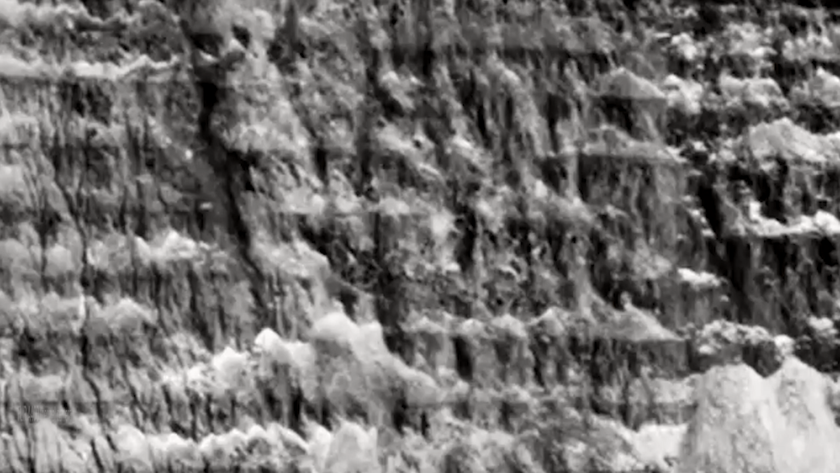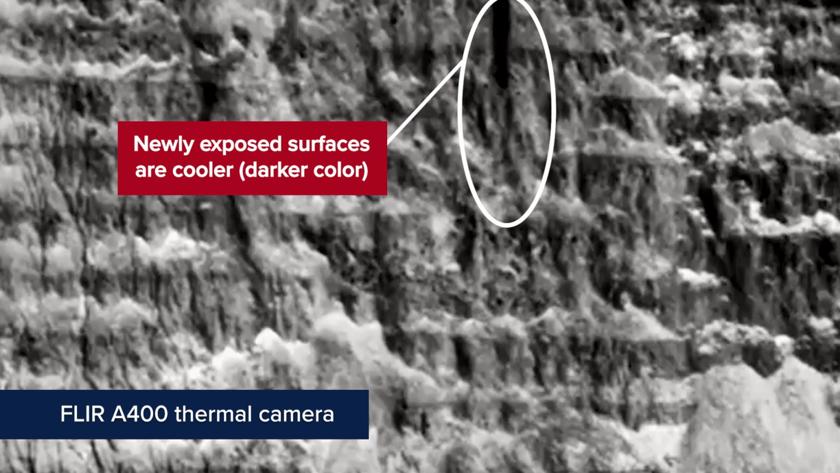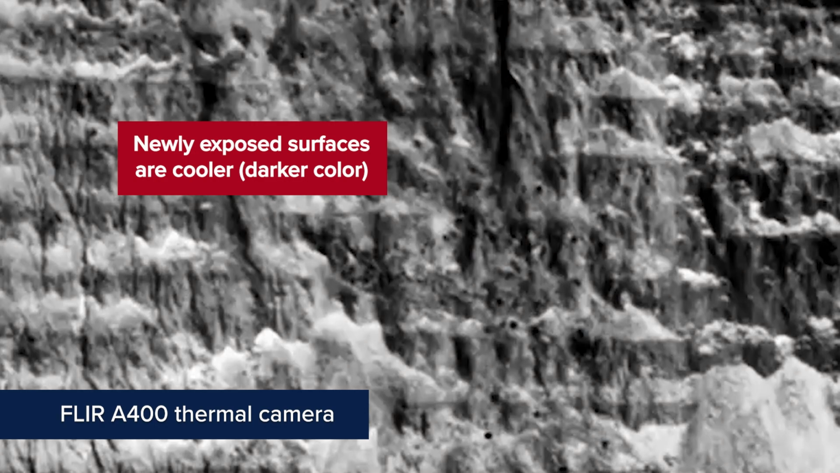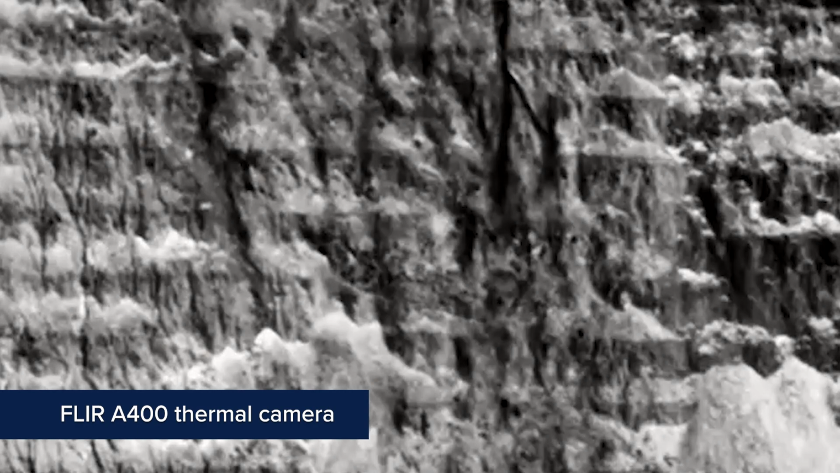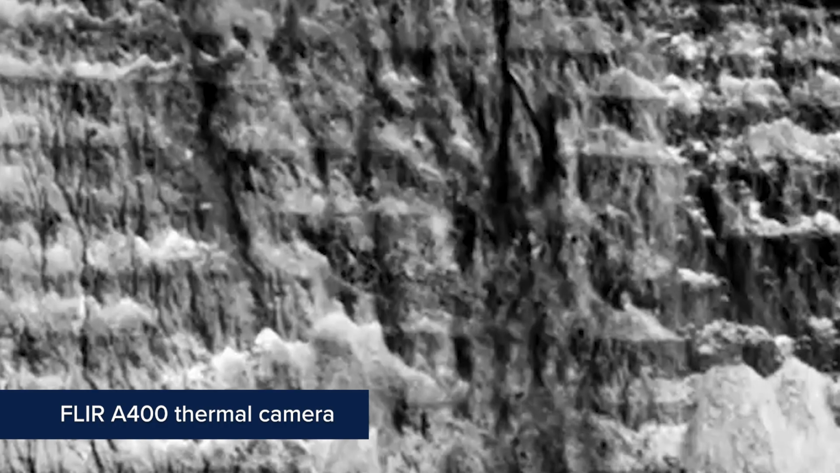One of those advantages is that as a rock rolls down a slope and disturbs that surface, the newly exposed surface is now a different temperature than what it was before. And so what we can see and what we hopefully saw in our tests that we ran today is that as rocks roll down slopes, we can see the trails and the paths of the rock falls and be able to detect and track those hazards.